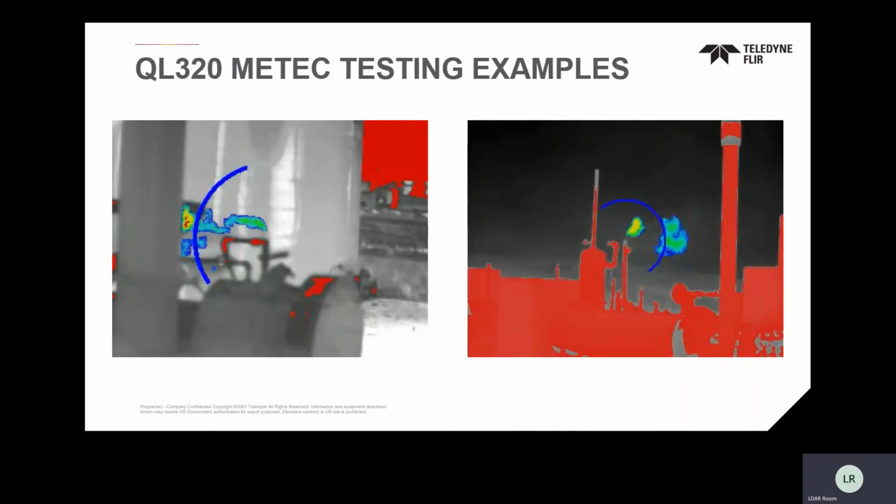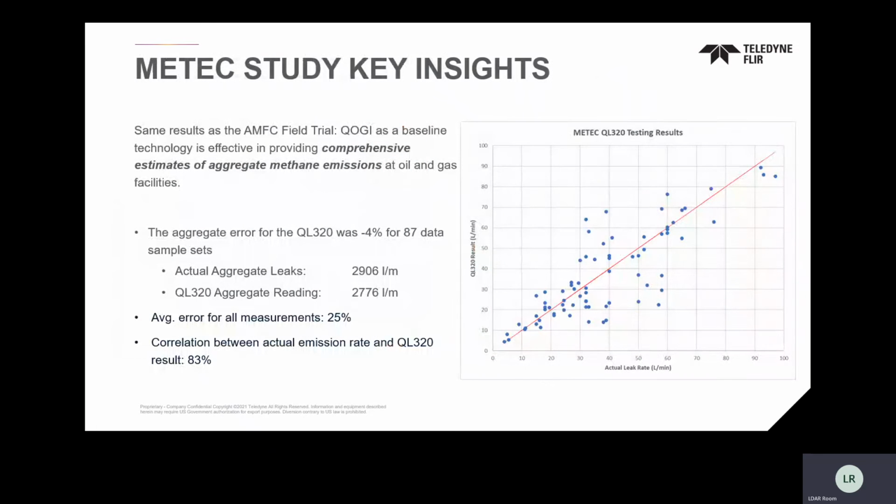Some of the samples we did utilize, because this was before, and I know the Providence team is looking at taking them in. The good thing about utilizing the METEC facility for us, at least, is we got a boatload of data. Some of these sample sets are things the Providence team is looking at for the mask edging feature that I showed you earlier. These are just some examples of leaks where we may have masked out some areas that we wouldn't even need to mask now with the next generation of QOGI. But the results of the data were very consistent with the AMFC.